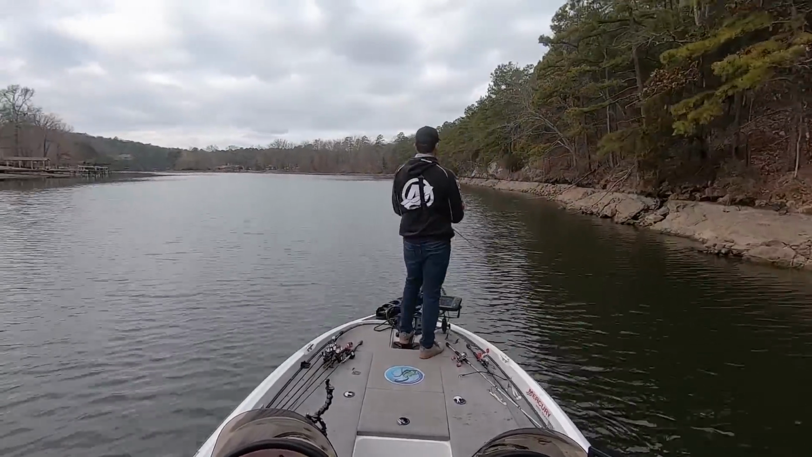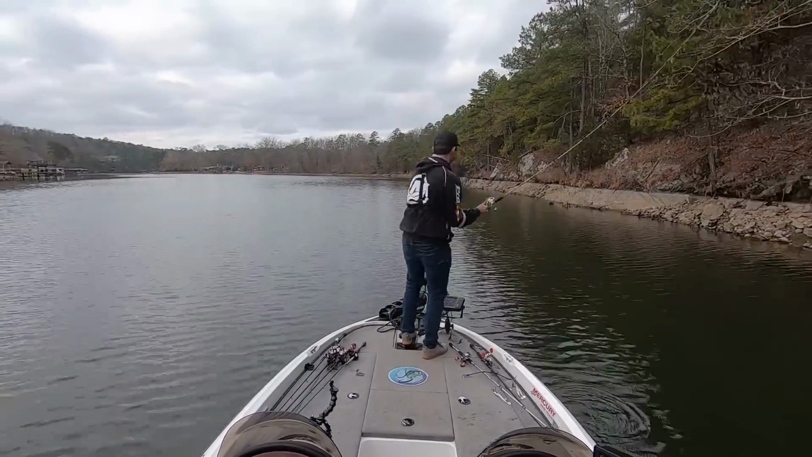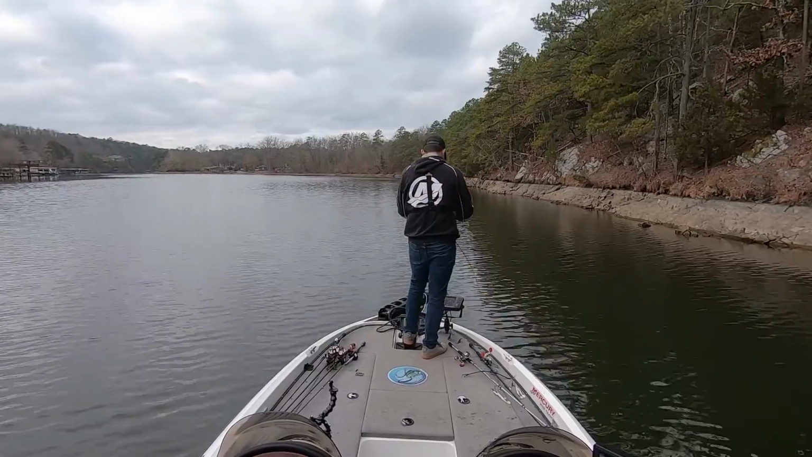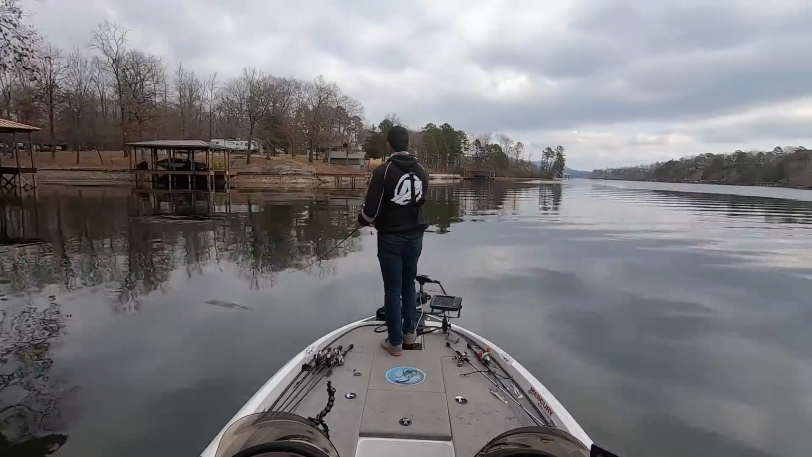And I felt a little bit discouraged because I knew that this area has some good fish in it, but without that current, I wasn't confident that I was going to be able to get bit. And so I headed back out of this creek, ran one more bank where I caught them before, and then